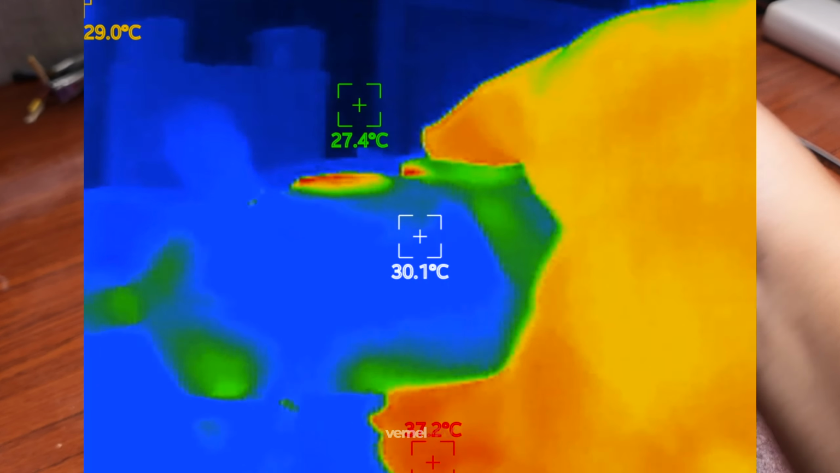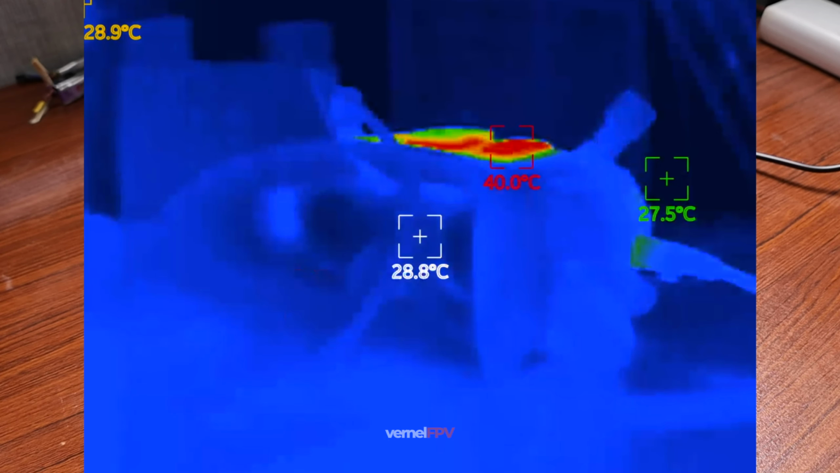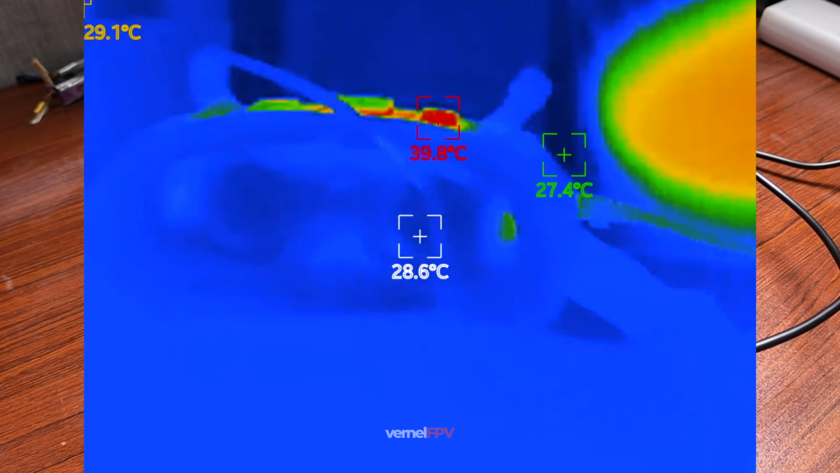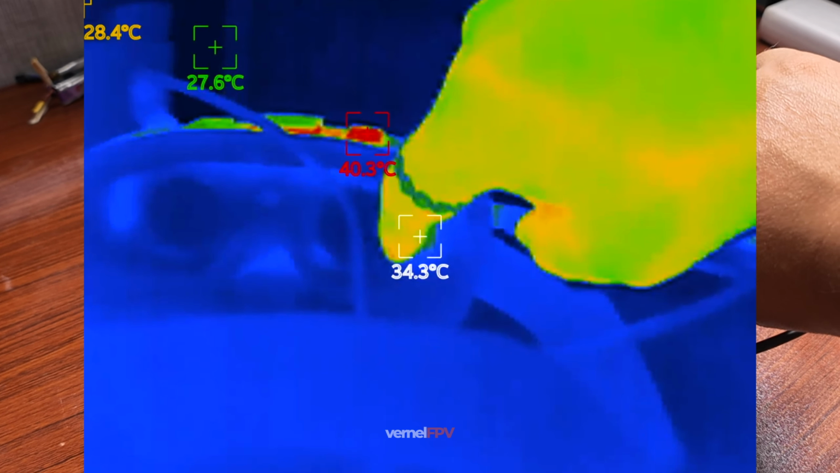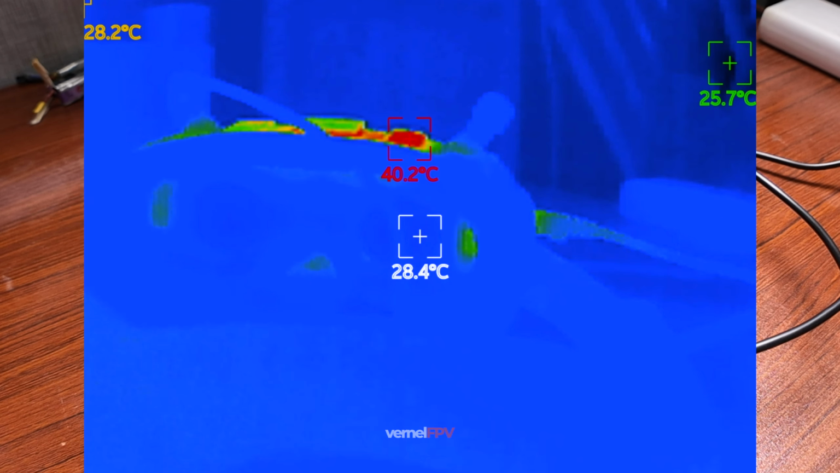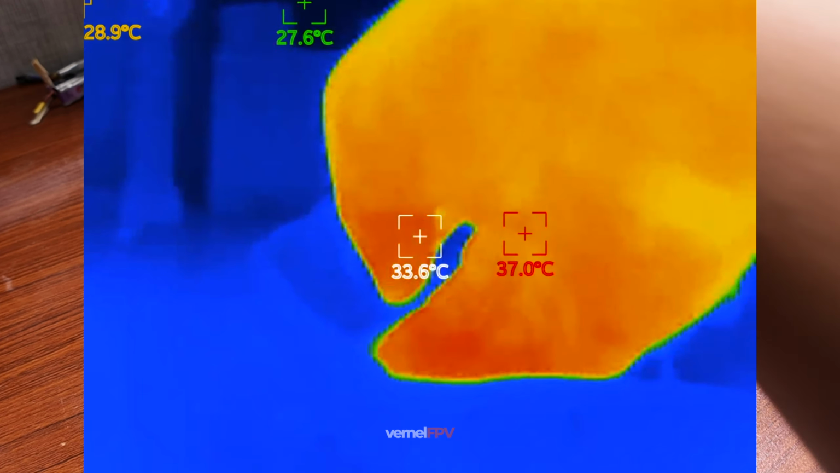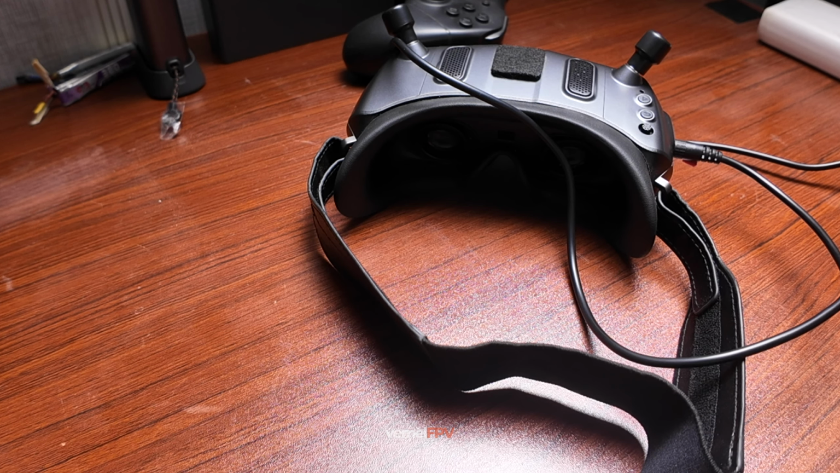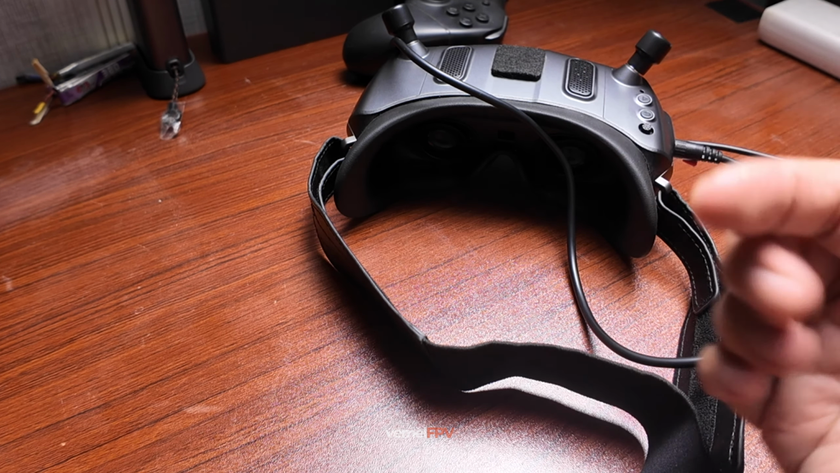Okay, let's look at the front. I put some goggles protector here, and as expected, the vent here on the right side is a bit warm, and the coldest part is the left part wherein there is some vents from the fan. Okay, so we'll try to just let this run for probably 10 to 15 minutes. Let's look at the temperature after this.